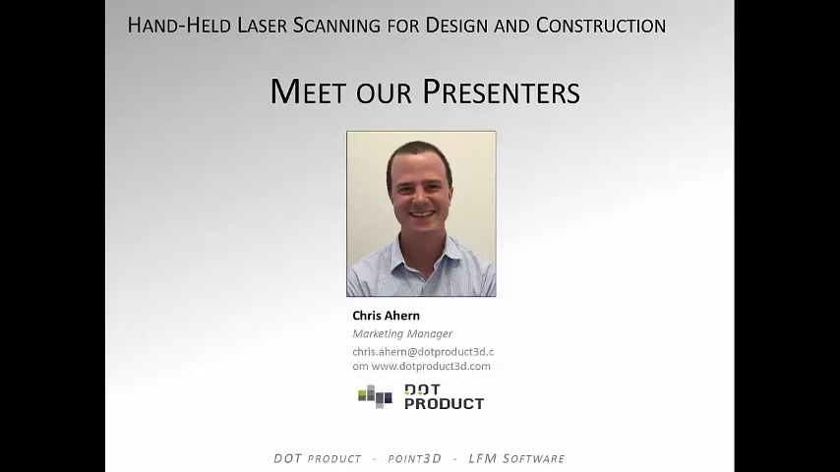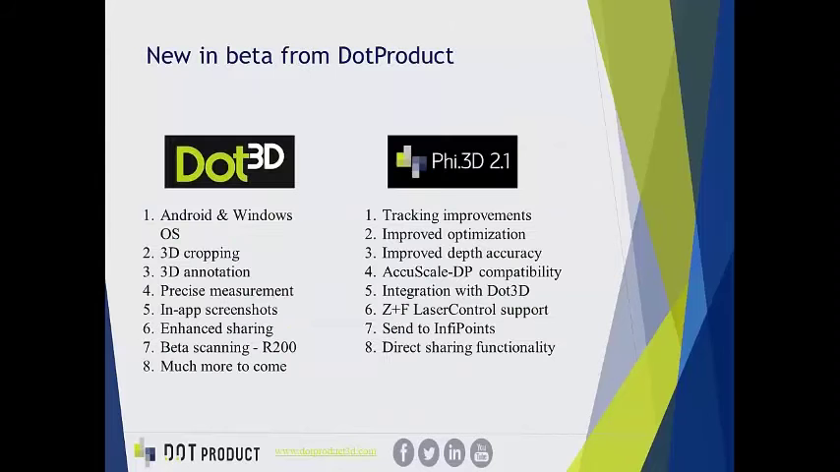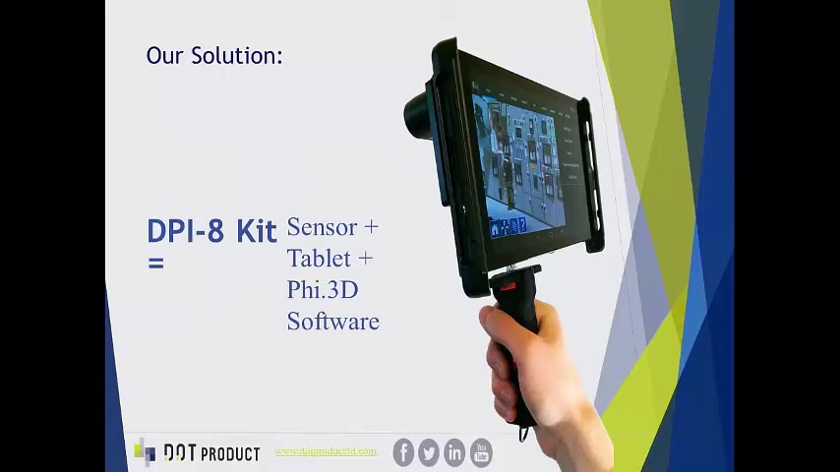Thanks, Greg. So, as Julie mentioned, Chris Ahern here from DotProduct, our marketing manager and resident handheld scanning expert, to show you the DPI-8 kit live in action today. First I'd like to introduce the kit itself. Here you see an image of the DotProduct DPI-8 scanner, and this is what I'm going to be holding and actually broadcasting the screen live from momentarily.